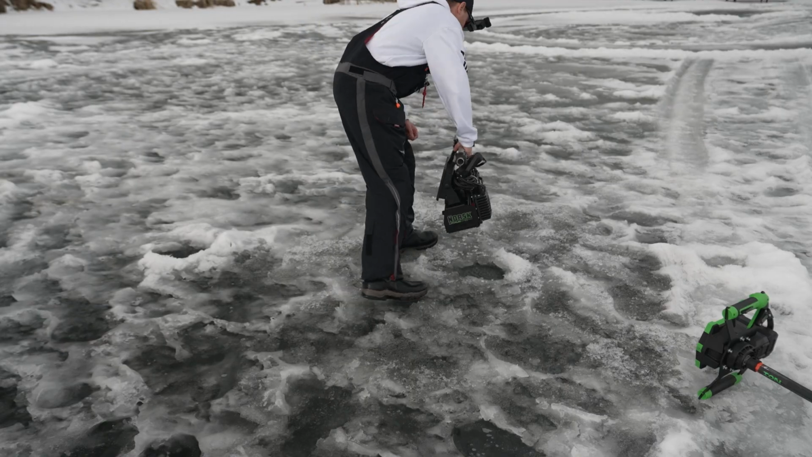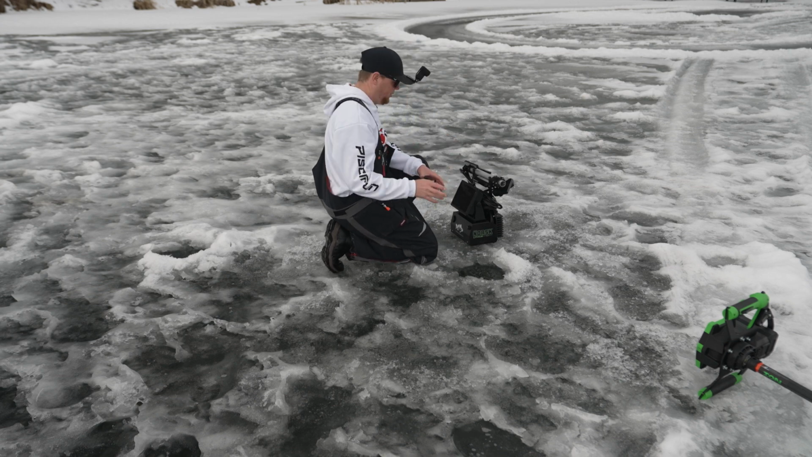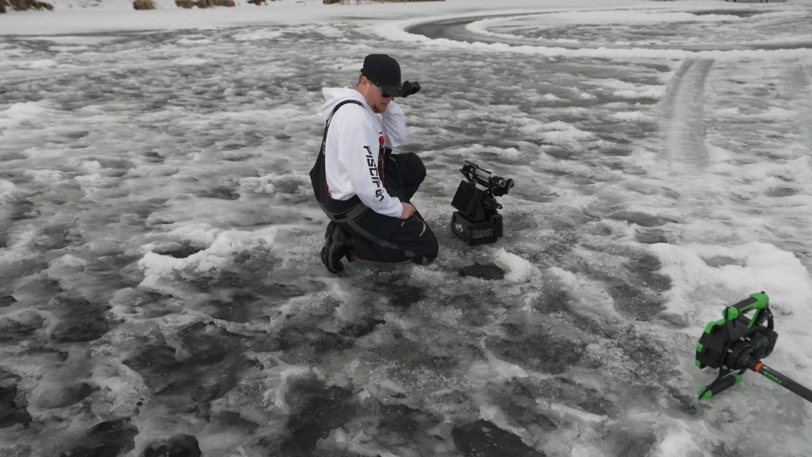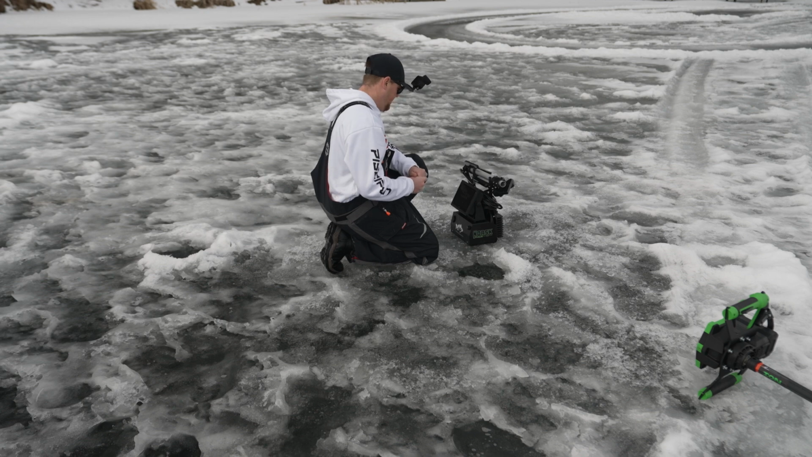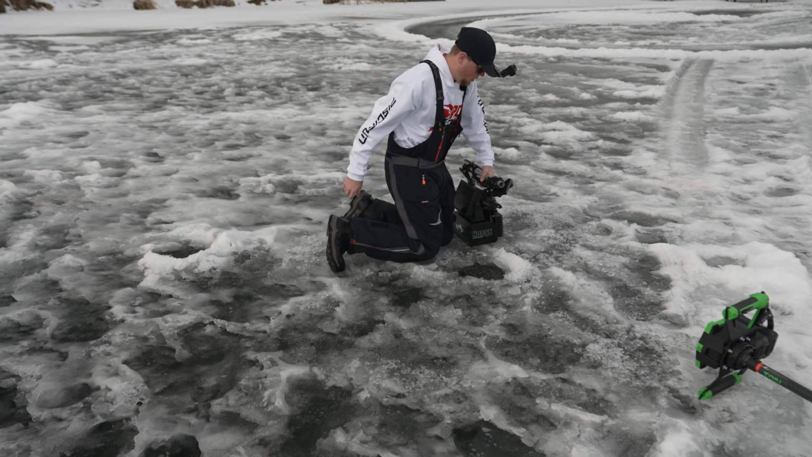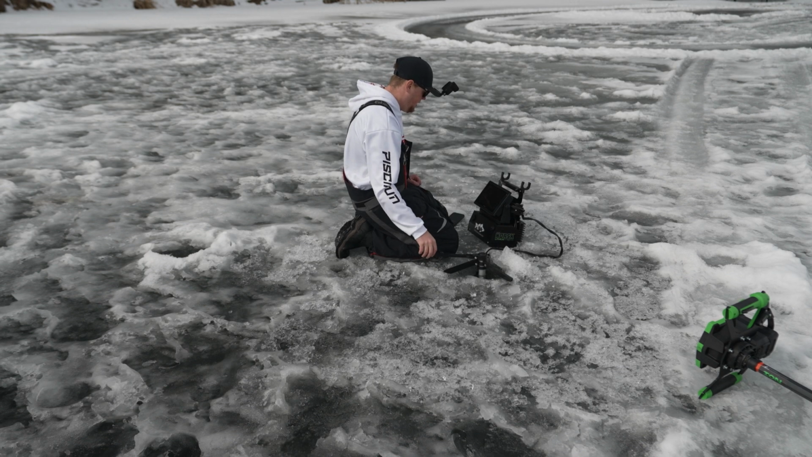One thing you want to be careful about this time of the year is making sure you don't step in any holes. When the ice starts to get honeycombed like this, it gets really dark, that snow starts to melt, and you can sometimes lose sight of those holes. The last thing you want to do is be stepping in some holes out here, so keep that in mind. So we'll go ahead and scan here.